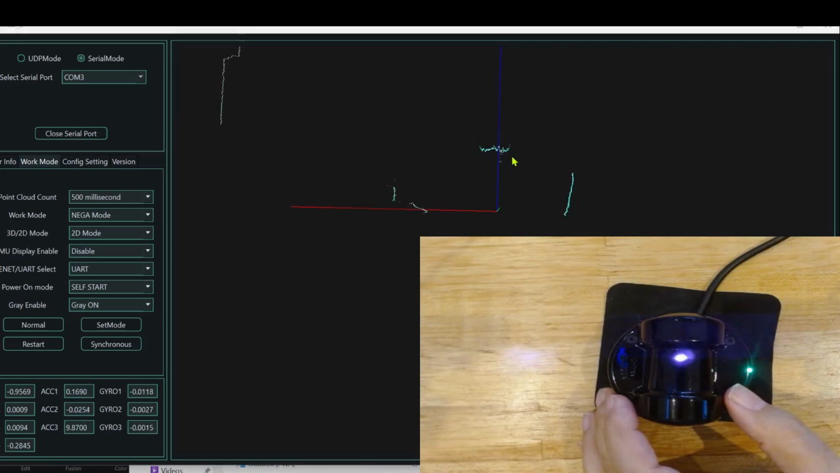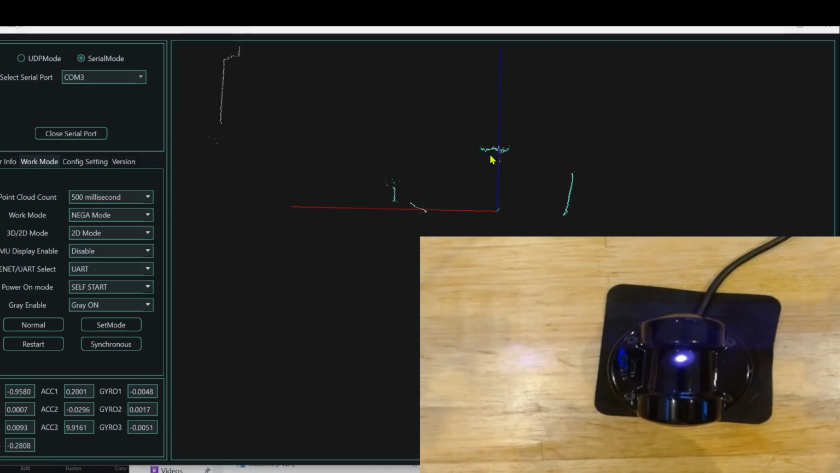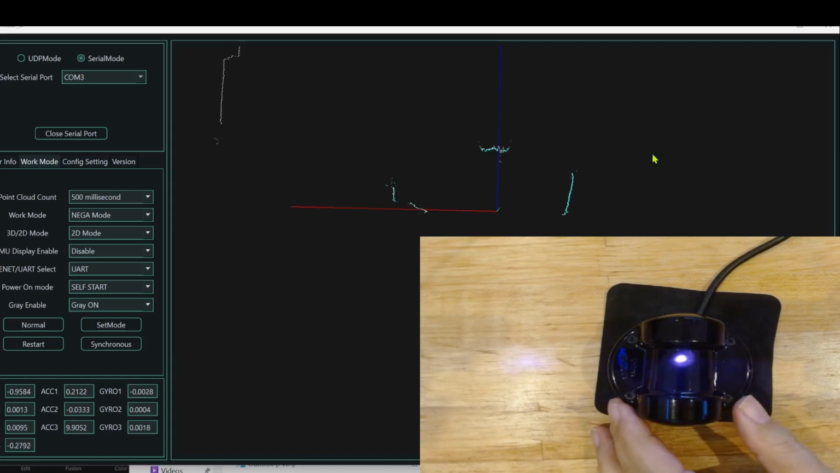And this line right here is the face of the camera up overhead. And this is the edge of my laptop. And if I zoom out, you'll see the outline of the room I'm in.